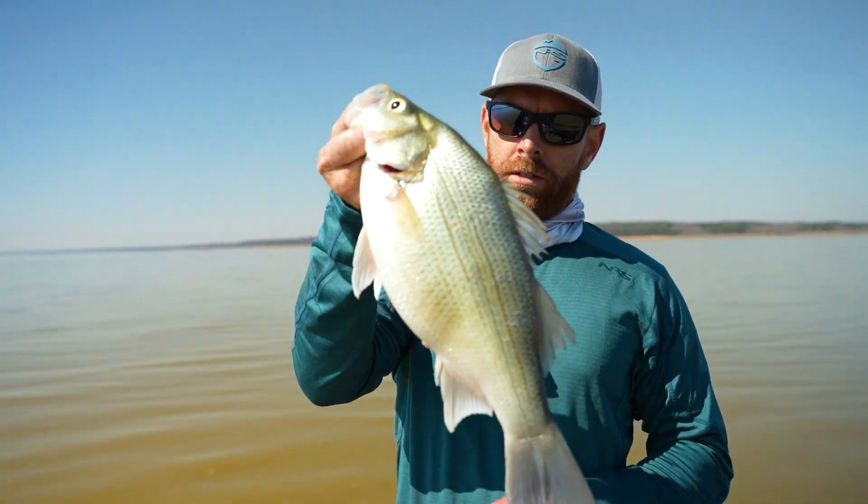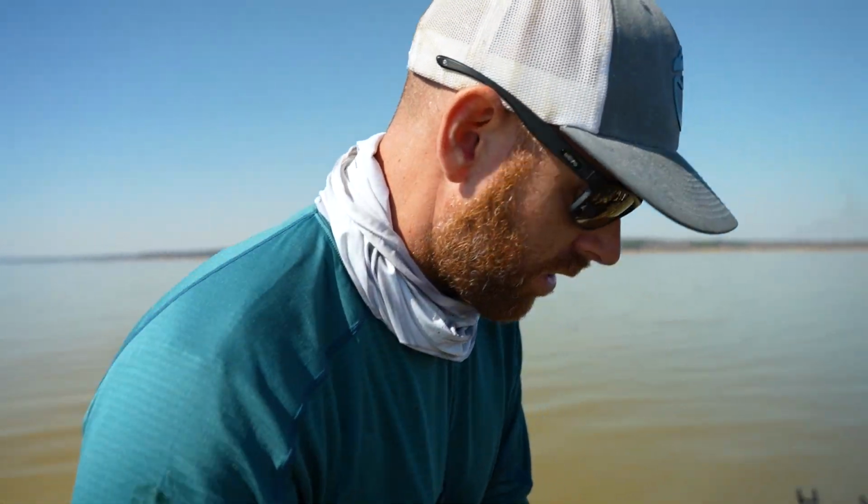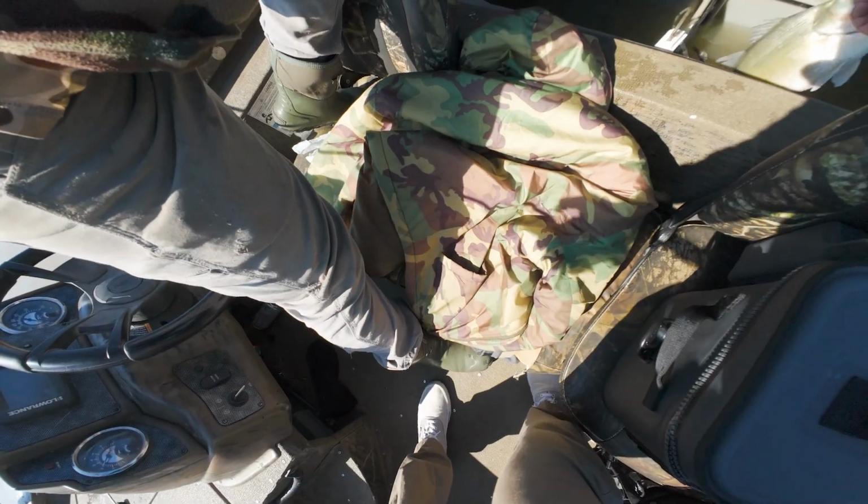That is a big white bass right there. You did? Beautiful. Yeah. I'll toss it in there. Keeping him, right? Yeah, hell yeah.